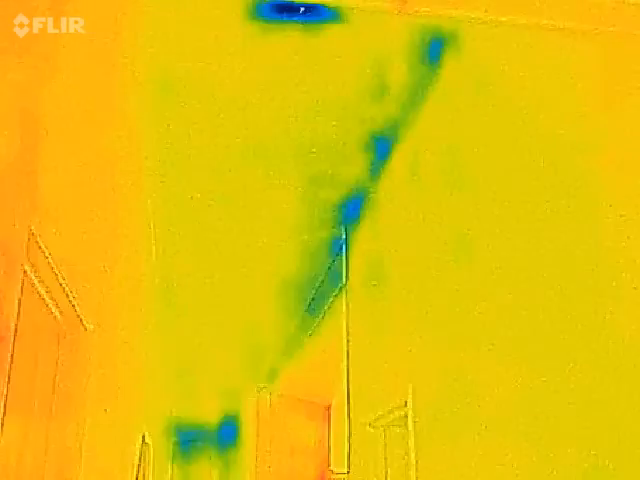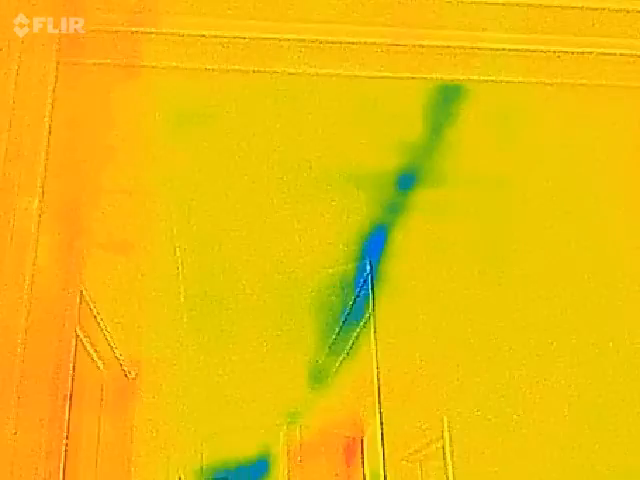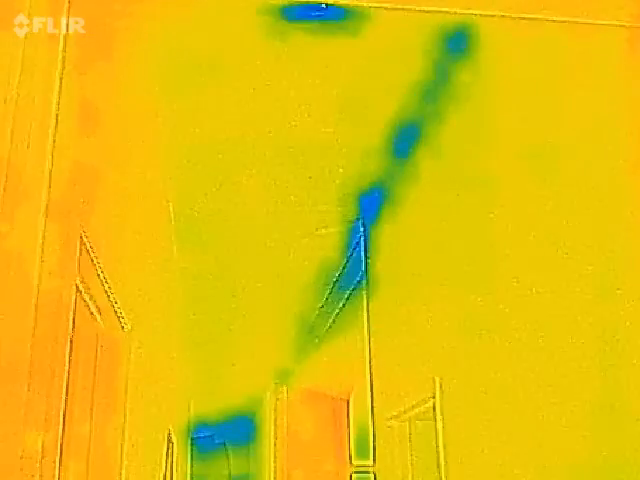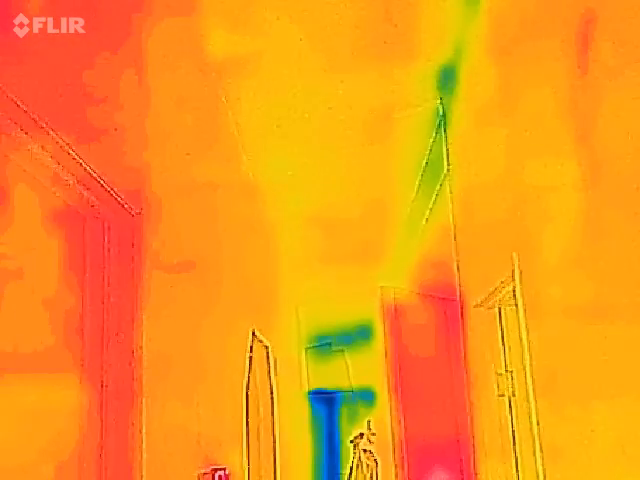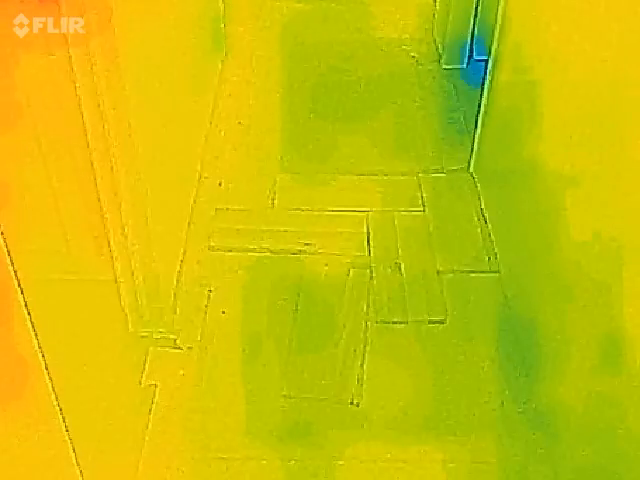Okay, here's a shot back up the hallway. Looks like that space above the door's got no insulation in it. Let's take a look at the floor here as it recalibrates.